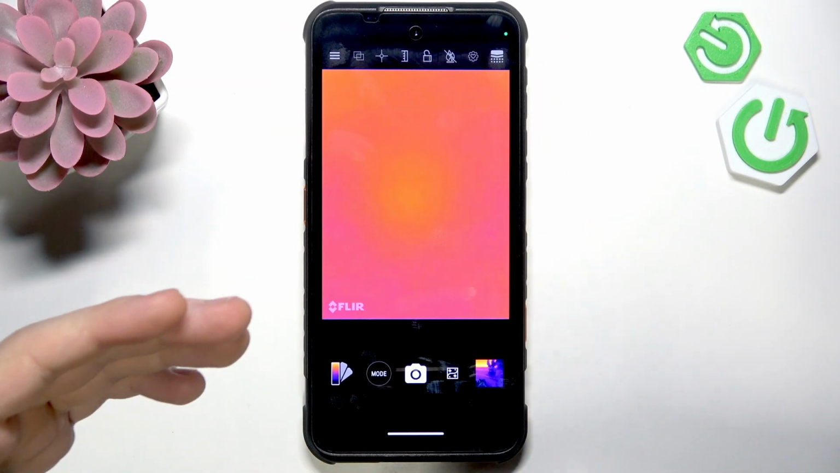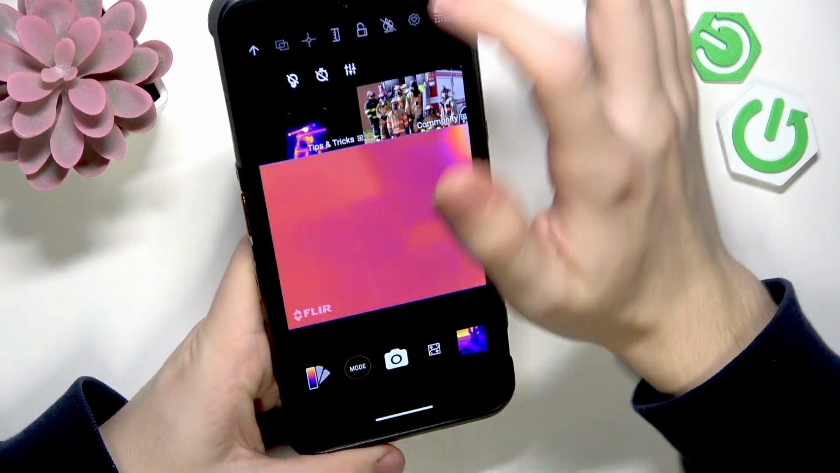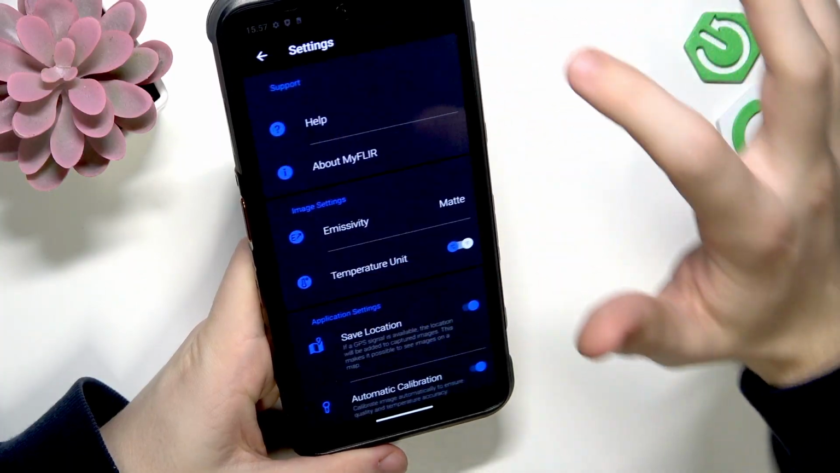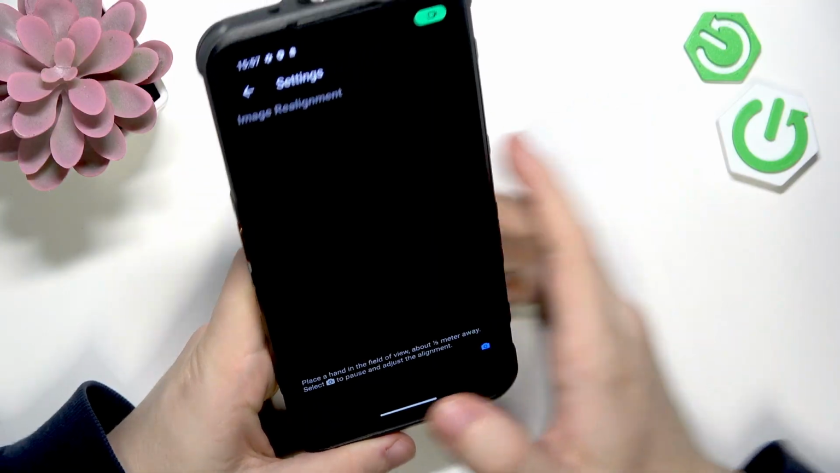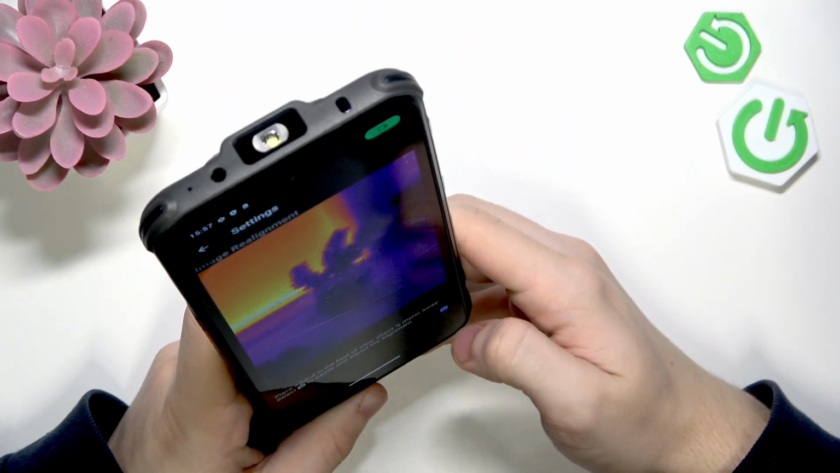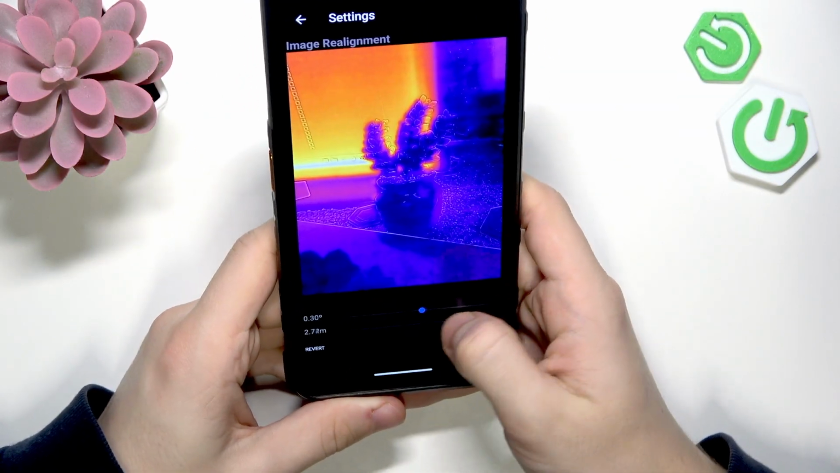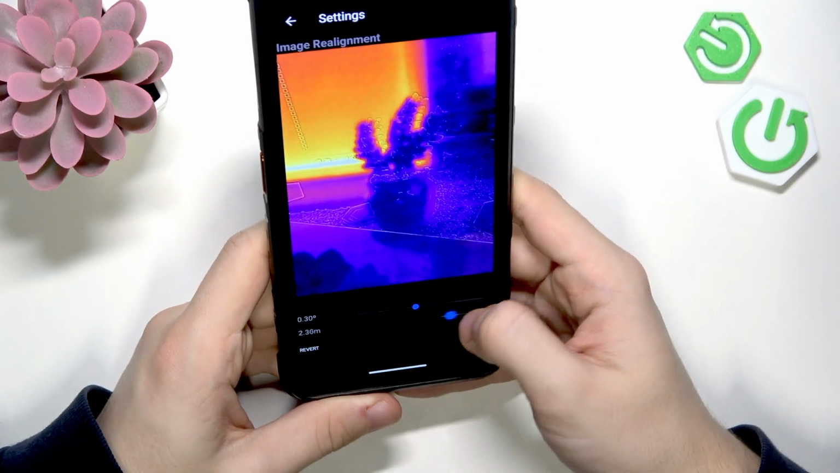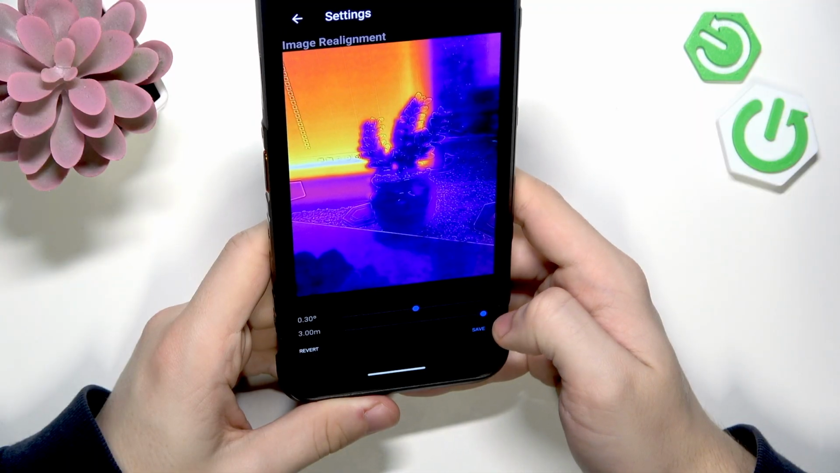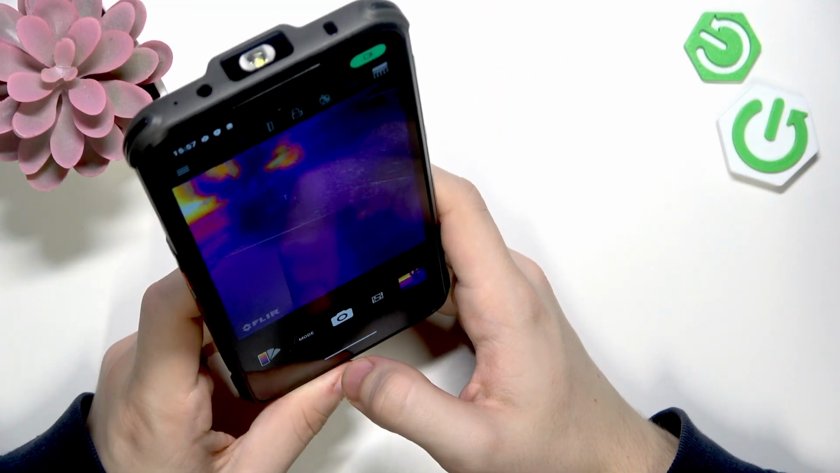If it gets too worse after some time, then you may want to go to settings right here, then Image Realignment Utility, take a picture of something, and then realign it. But as you can see, it's not that helpful for me. I mean, it is a little bit. Let's try saving it, and let's see if that helped.